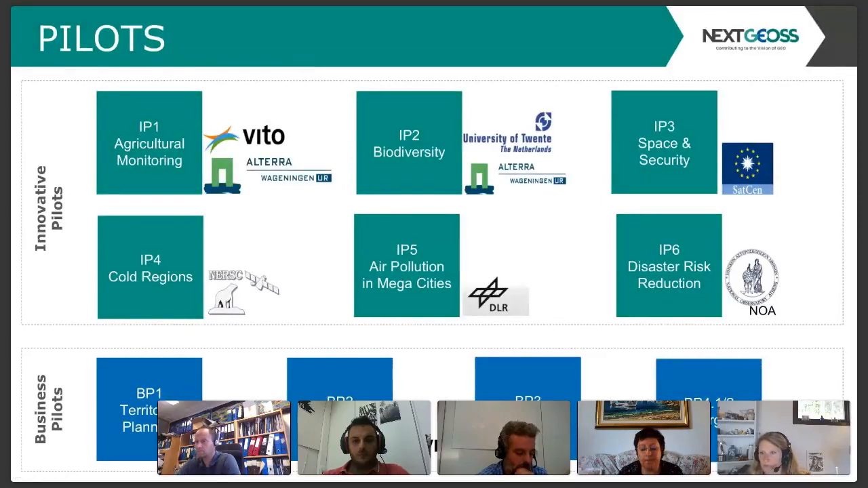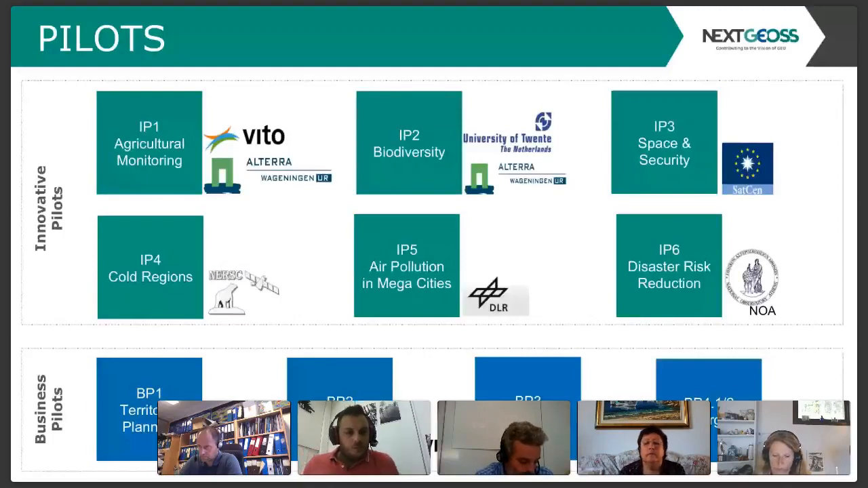Within NextGEOSS, two of the main activities are the pilots, the innovation pilots and the business pilots. These pilots serve as GEO-related activities by themselves, in agricultural monitoring, biodiversity, disaster risk reduction, energy, smart cities, so in several areas that are the focus of GEO, but they are also used as validators of the system. They provide us the feedback, the usage of the system, and the requirements for the further evolution of the system.